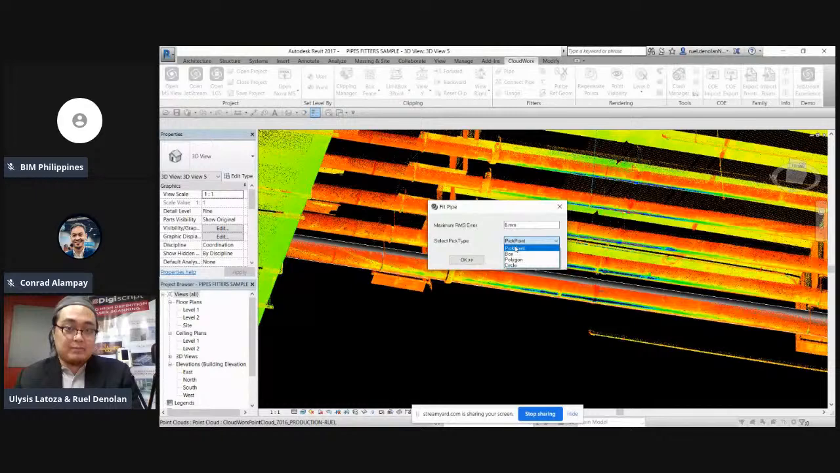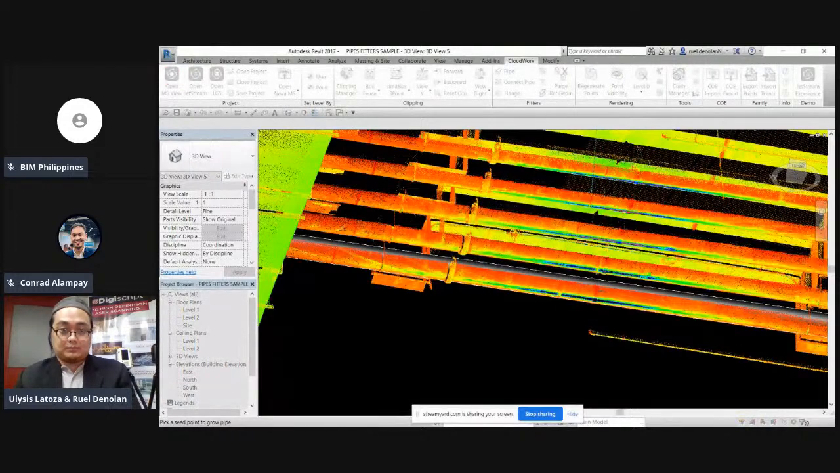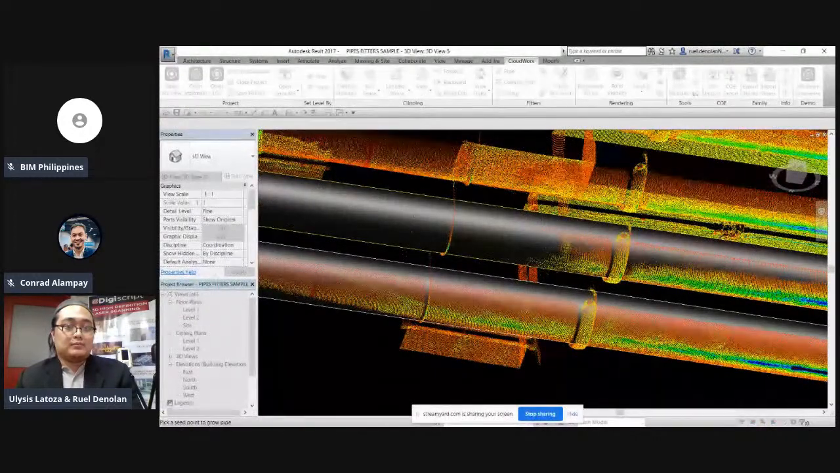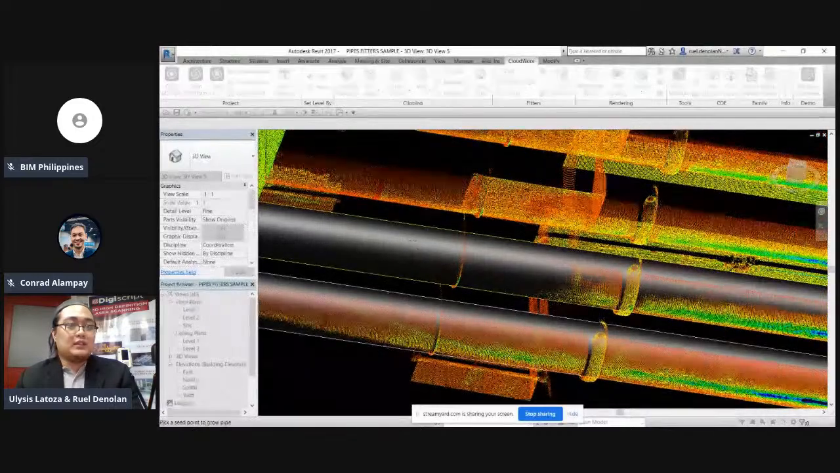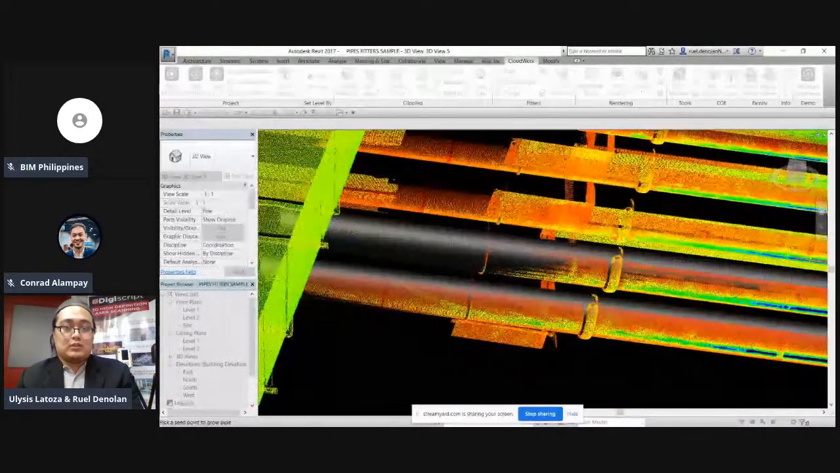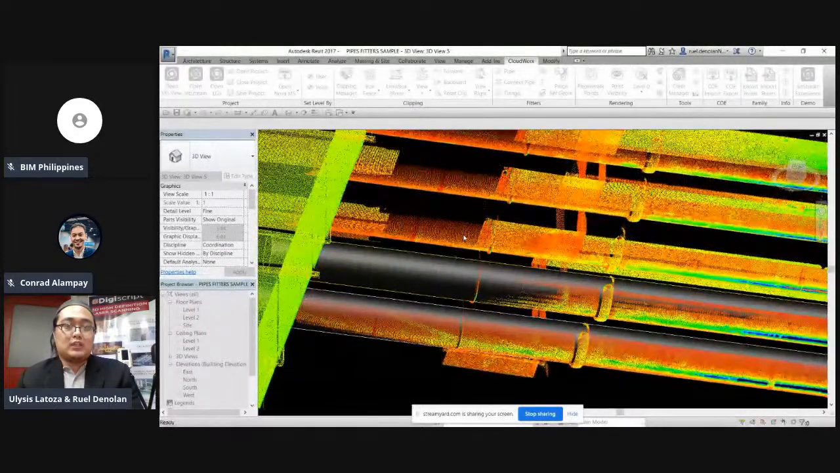Then, select pick type. Pwede nating i-pick lang yung point cloud. Pwedeng box fence din. Pero for now, pick lang tayo. So ngayon, makikita nyo yung parang crosshair. I-click ko lang siya kung saan malinaw yung pipe work natin. Isang click lang. Then maglo-load lang siya. Then it will automatically create a pipe. So, sunod-sunurin na natin. I-model na rin natin yung iba.